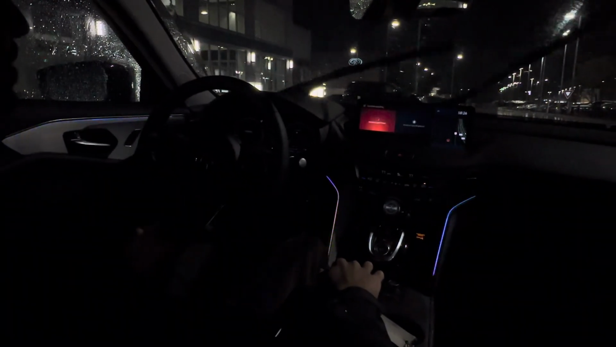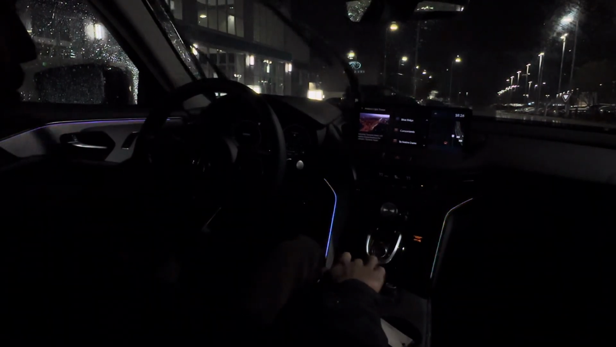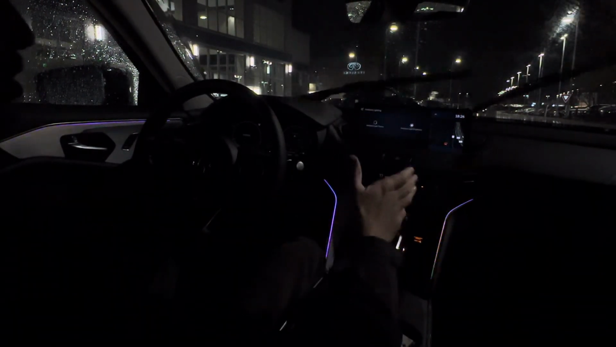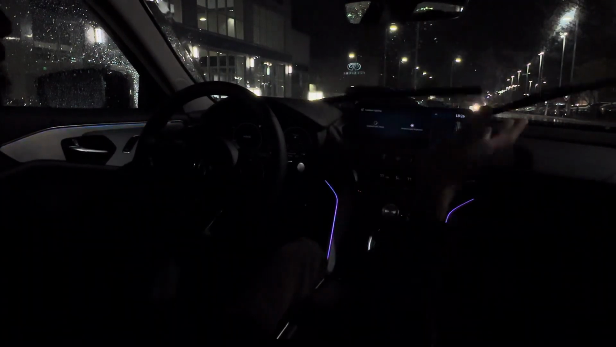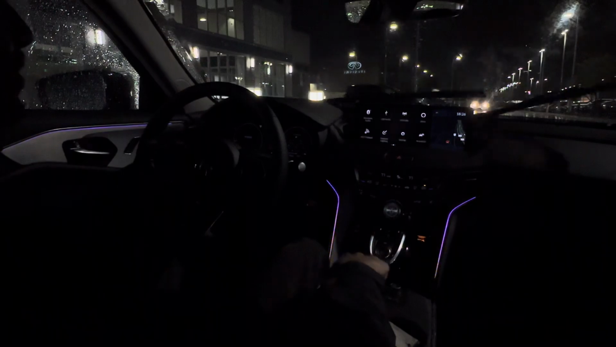Also, one thing that I noticed today is that you can access the ambient lighting straight from the home menu. It's all the same colors and everything, but you don't have to go through the settings and then go to lighting and then iconic drive. You don't have to go through 4 menus. You can access it straight from the home screen.